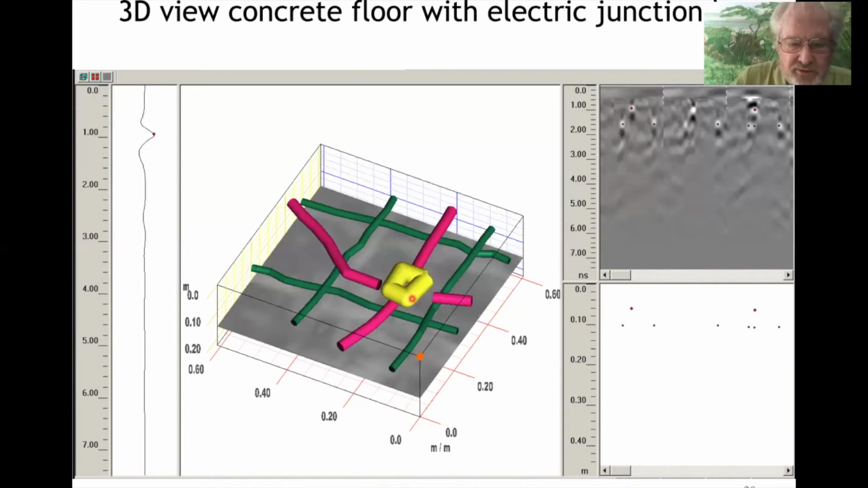All of this, of course, is without destroying the floor at all. The floor can be covered with tile, carpet, whatever, and it doesn't matter. You can still see this in the concrete. Pretty interesting, the 3D views that you can see now.